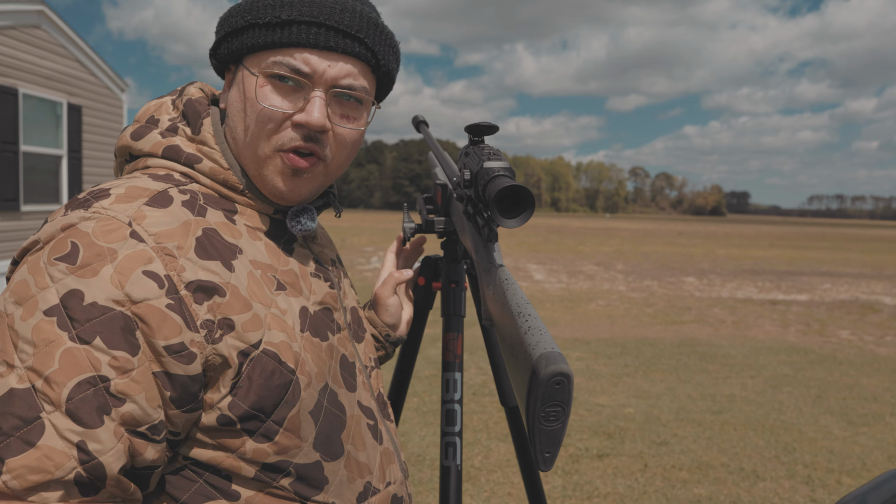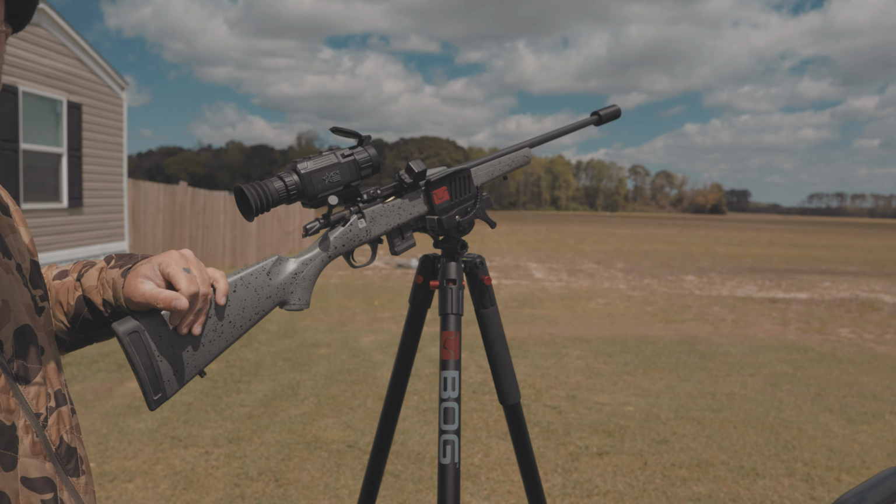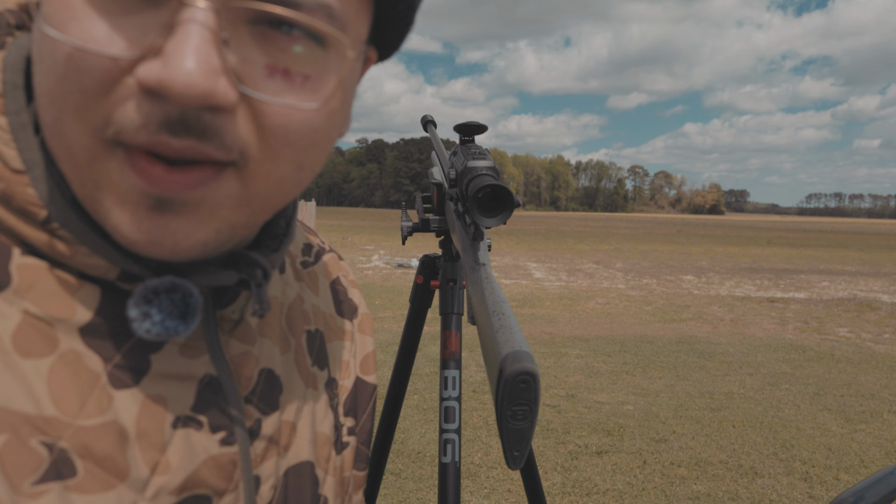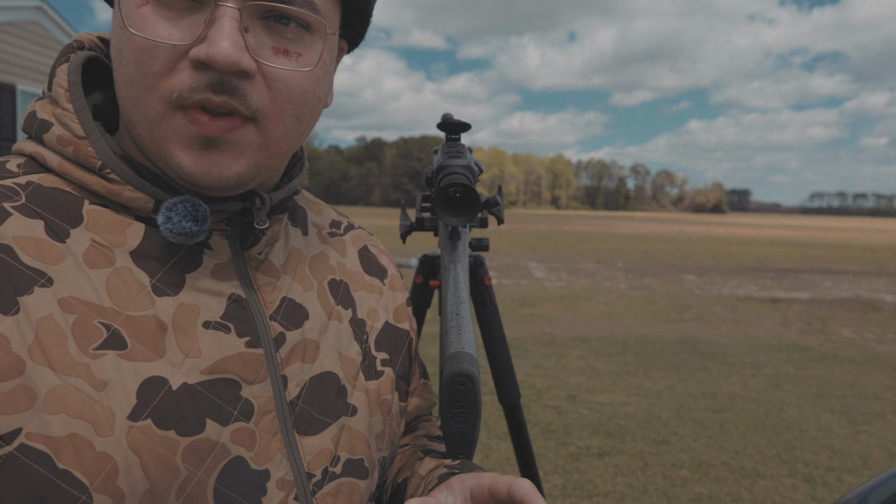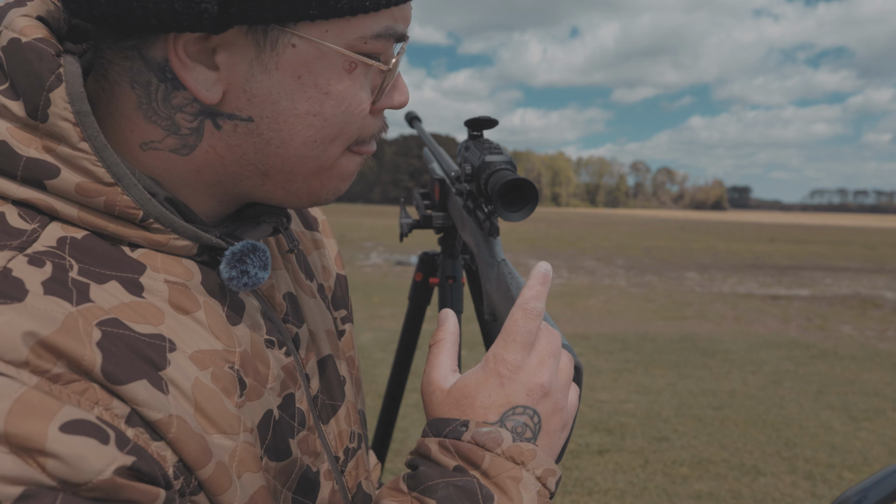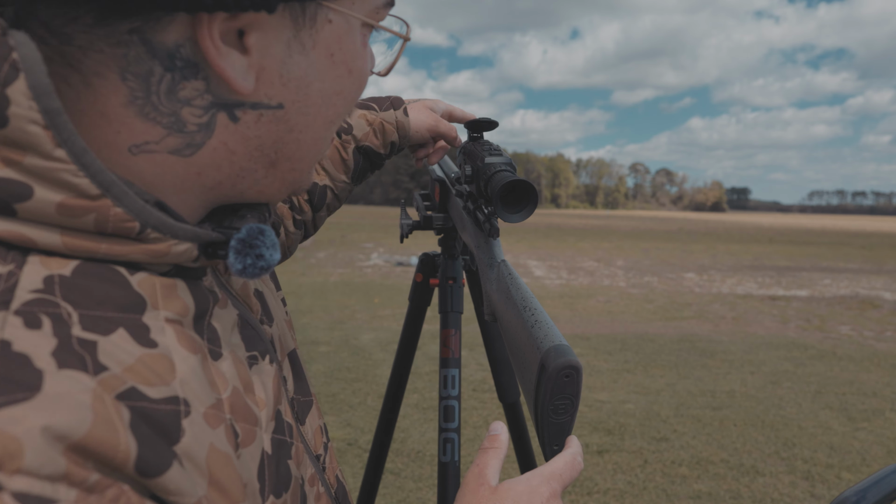We're gonna start off at 100 yards with the Bagari BMR in 17 HMR. Probably the most accurate gun I have. We got a steel target, probably 8 by 10 inches, maybe 6 by 10. It's way down there, 100 yards.